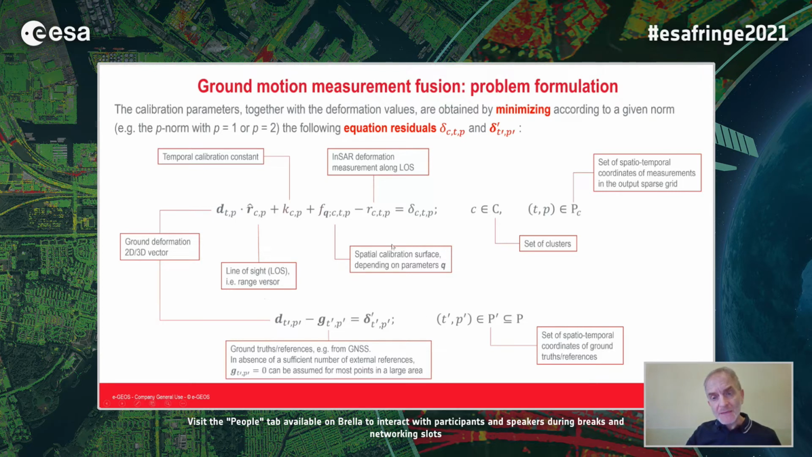So by minimizing the residuals delta and delta prime of these two equations according to a given norm, for example the L1 norm or the L2 norm, we can retrieve the calibration parameters and at the same time retrieve the components